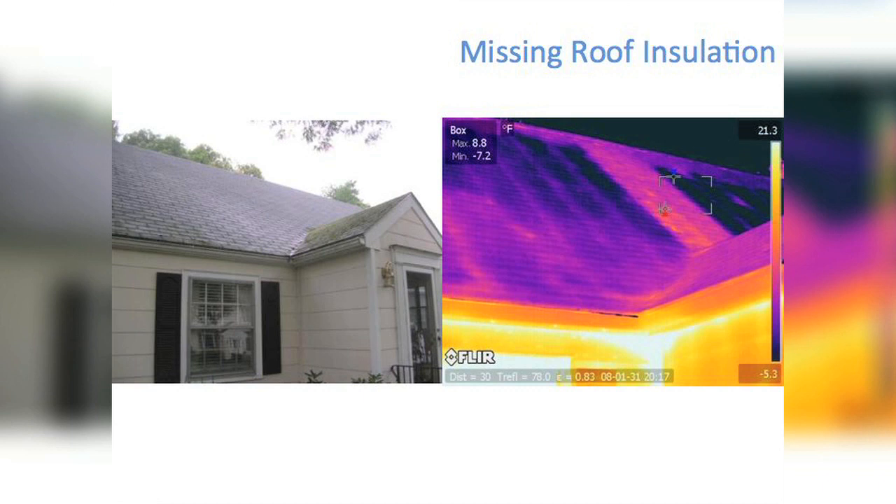So now we'll get into the meat of the presentation, building envelope, and where you can use infrared. Some of these are going to be residential, some are going to be commercial, but the concept applies for everything. The image on the left is your visual image, like you and I would see. Everything looks perfectly normal with this house, right? And then the image on the right is our infrared image. So we see, one, a lot of heat escaping through the walls, all right? And two, there's this bay that, for whatever reason, has no insulation. So you see the warmer areas, the lighter colors, that's where your heat is escaping.